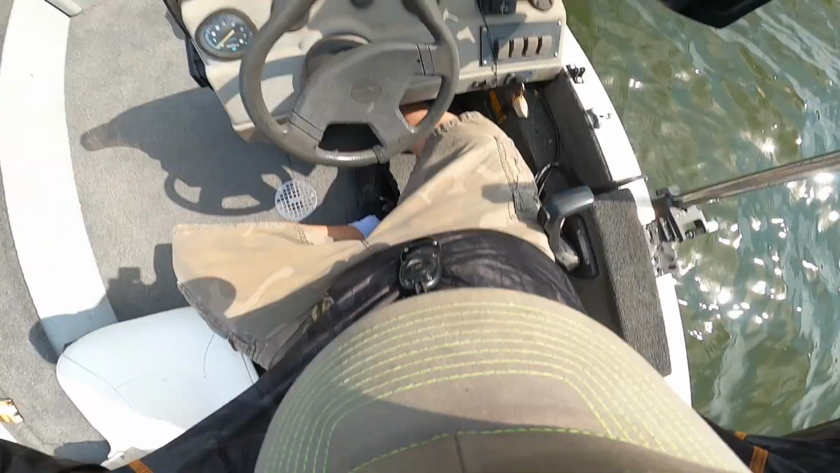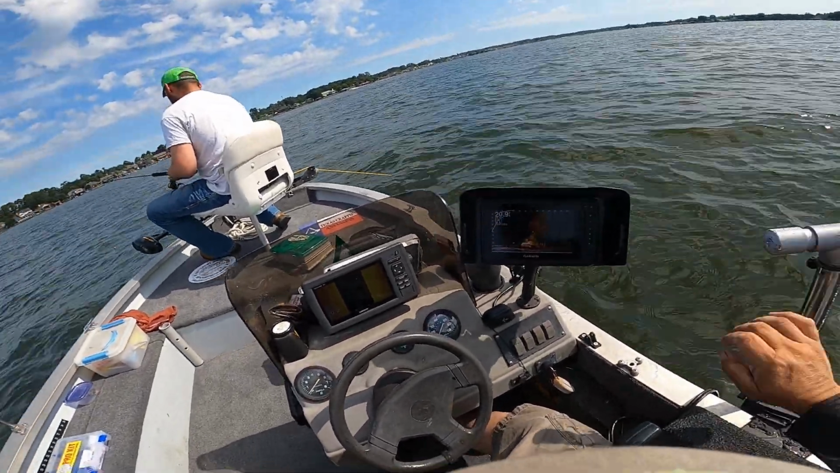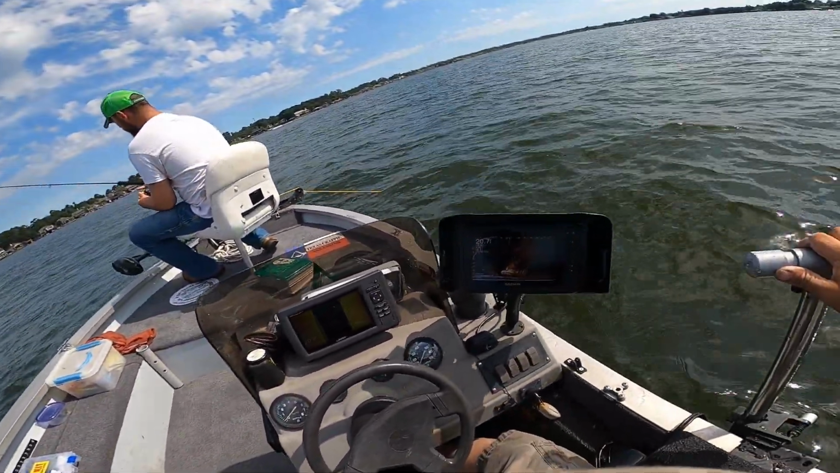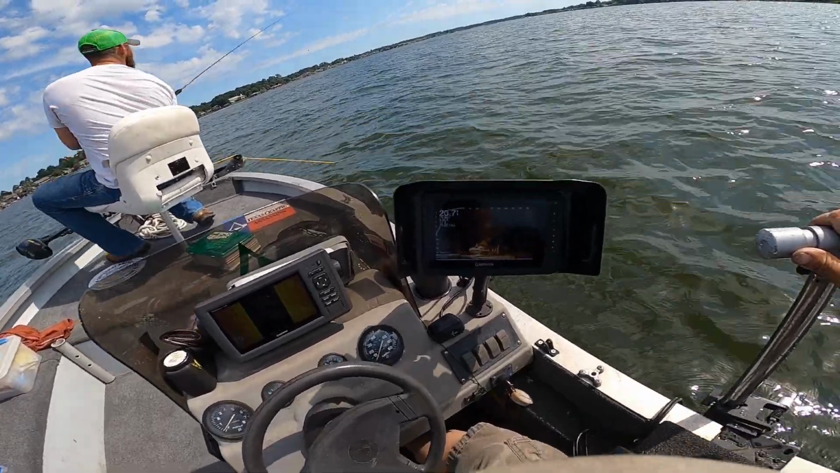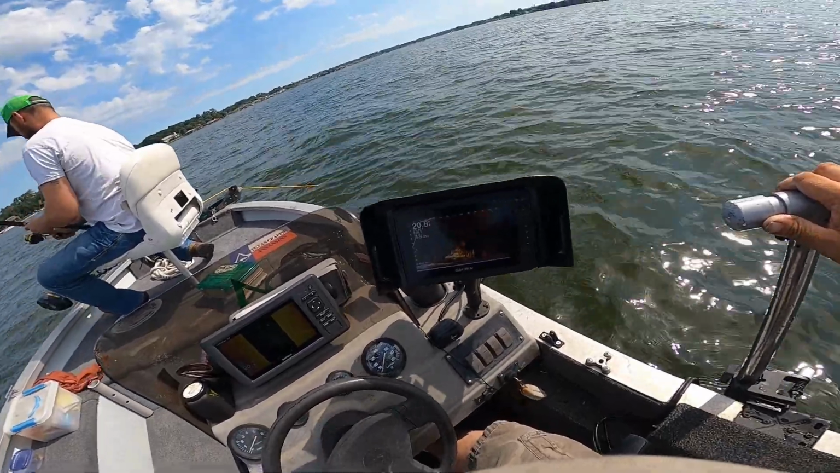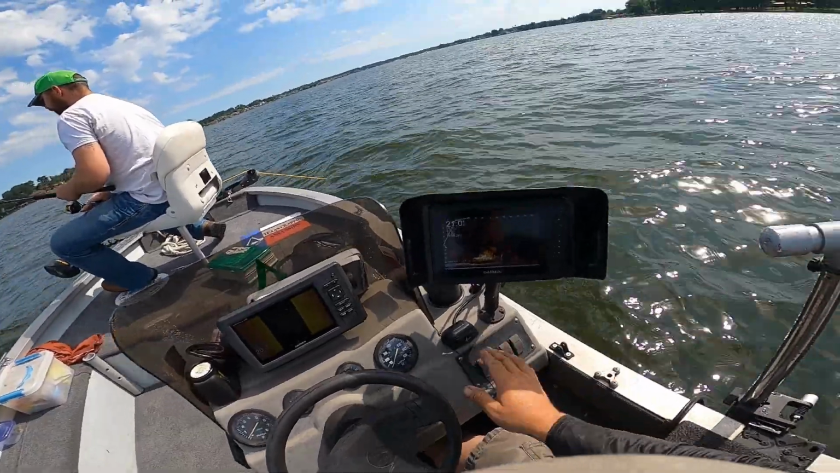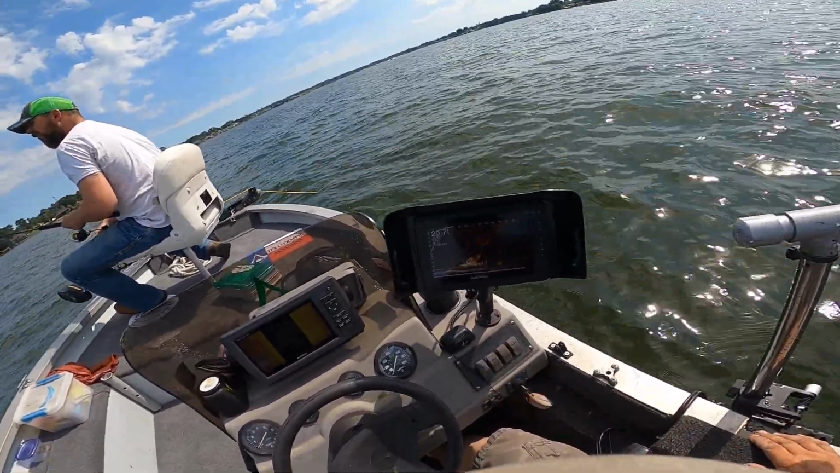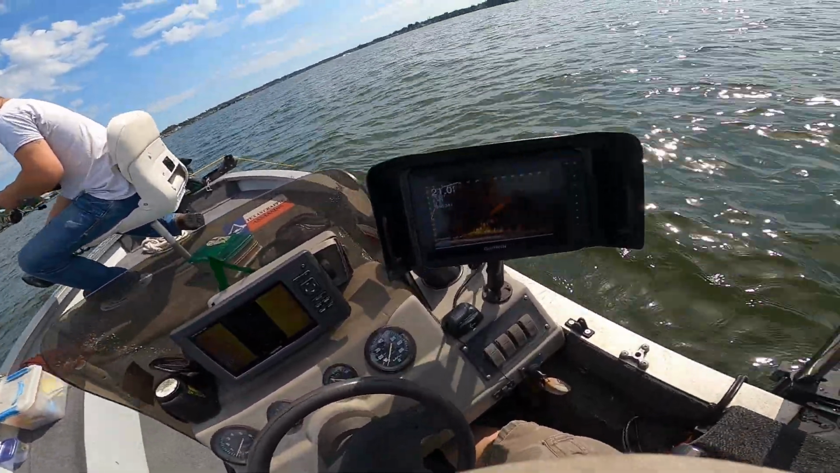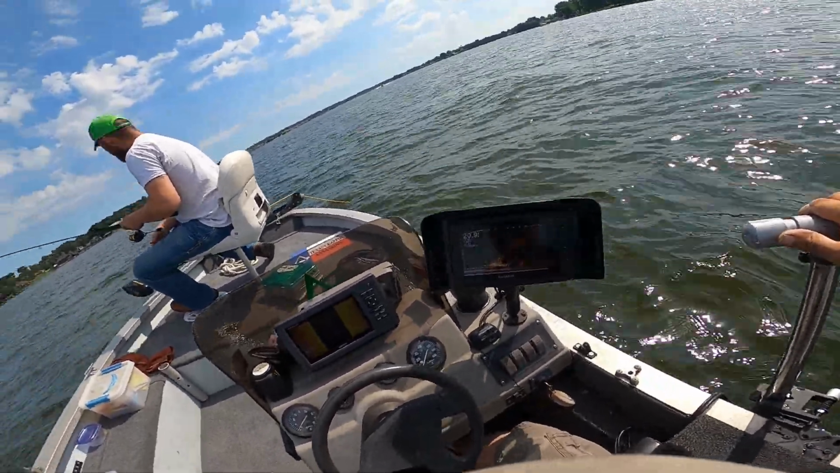Once we get kind of where I want it, lock the anchor in. We're still a ways away from it yet. It's about 20 feet that way. Pretty deep. Yeah, we're in 20 foot of water. I'm gonna lock us in right there. Yeah, this is the car, man. I'm telling you, it looks like a car to me, but maybe it's just another boat.